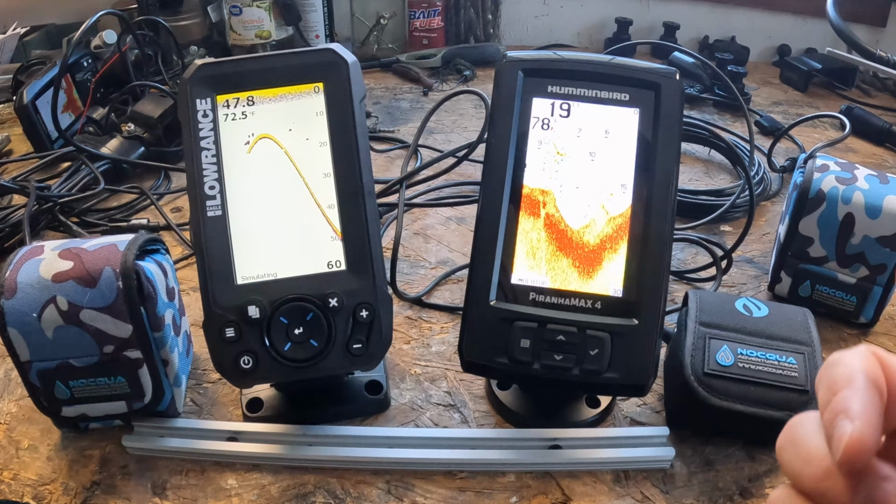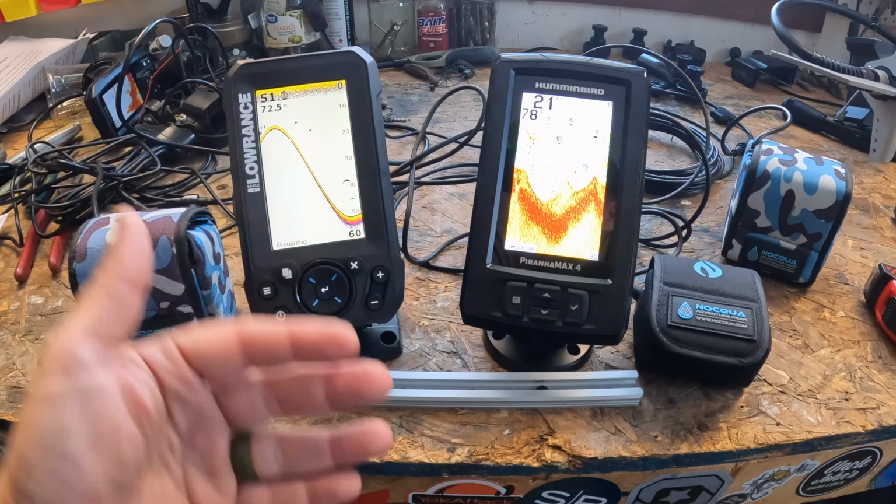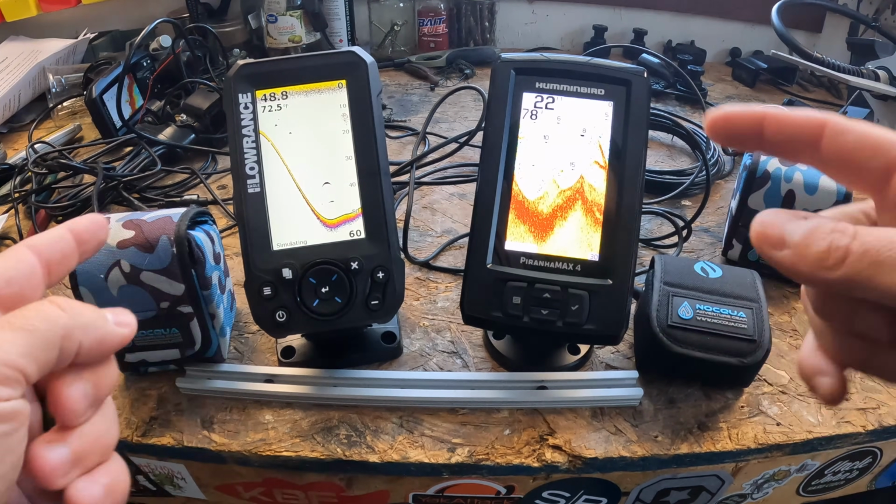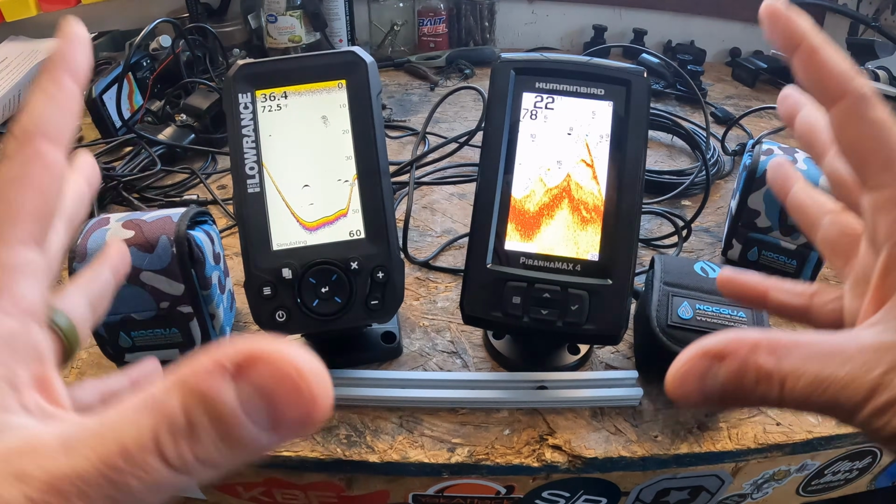If you want depth and fish arches, no problem. But if you want to mark spots, return to productive areas, this is a major limitation. But I got good news for you at the end of this video if that's what you want for the price point of these 4-inch models.